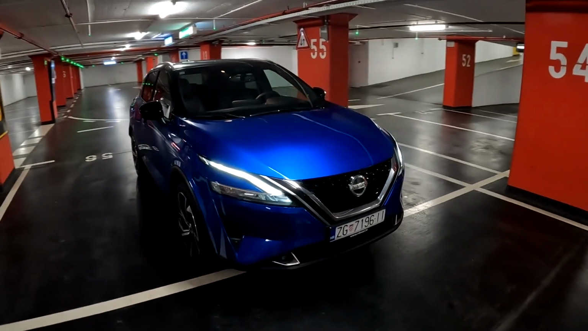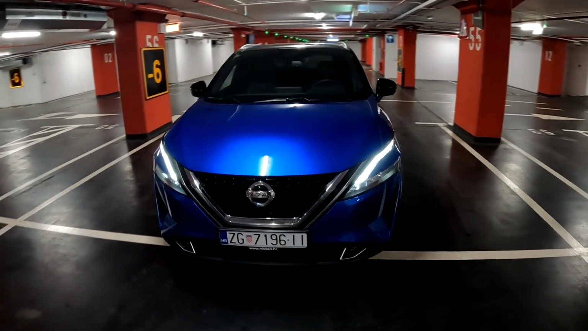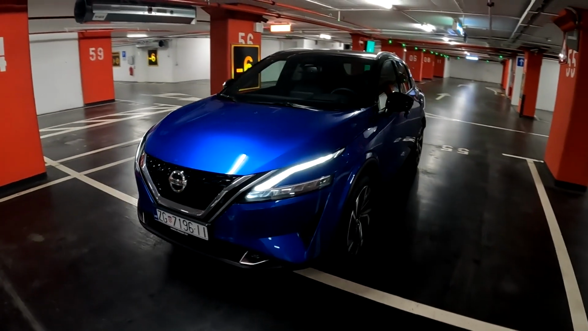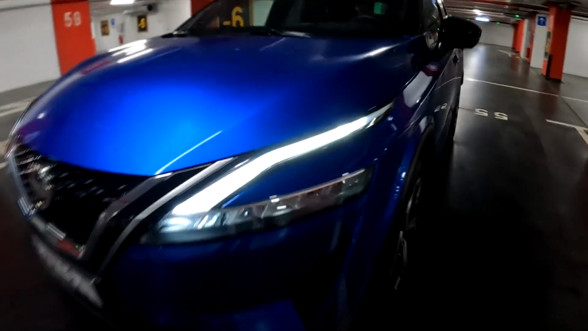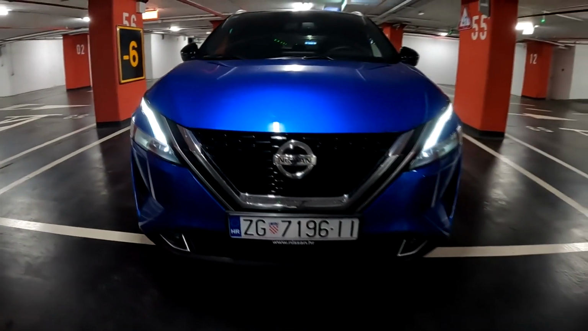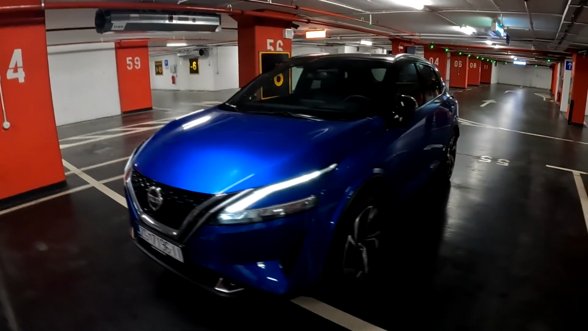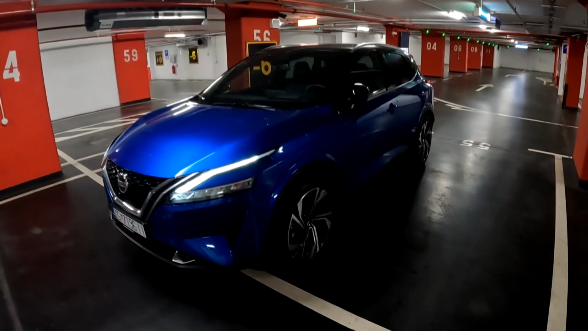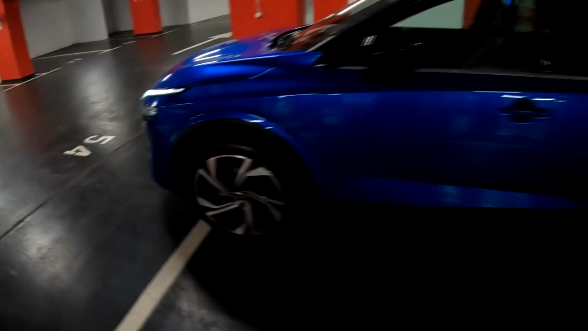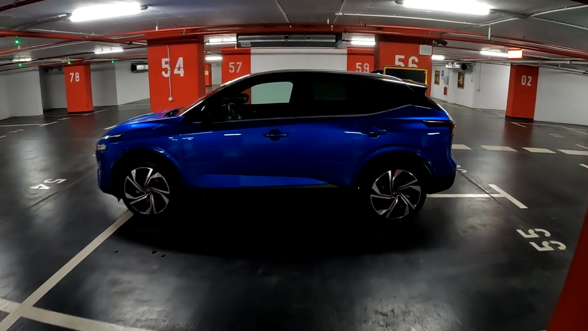This is, as I said, the all new generation, sits on the new platform. It is lighter, it is stiffer compared to the predecessor, and that means it is much better to drive. On the front we have the full LED matrix lights, we have the V-motion grille, and overall really improved in terms of technology, but also in terms of styling. We have the 20-inch wheels, diamond cut finish. This is the side profile, 4 meters 43 is the length.